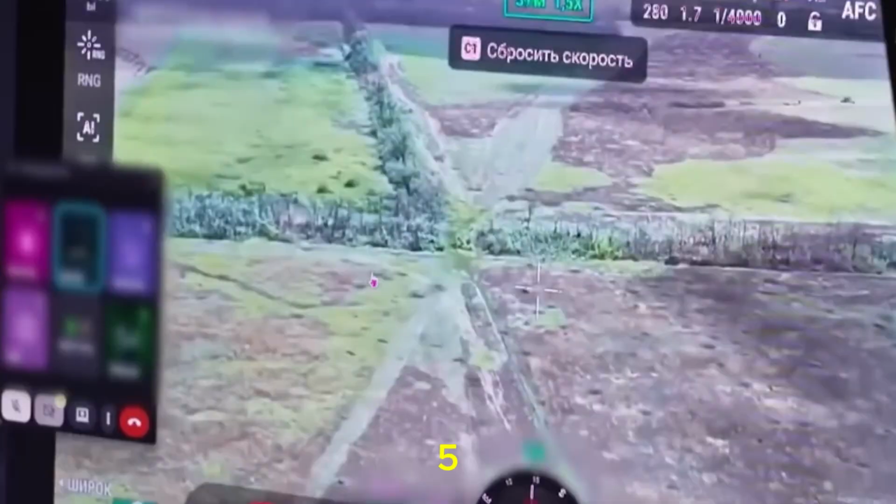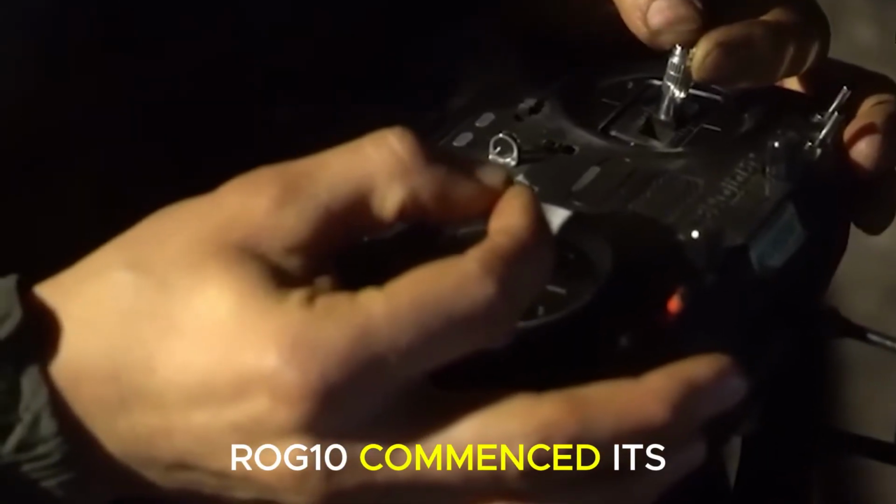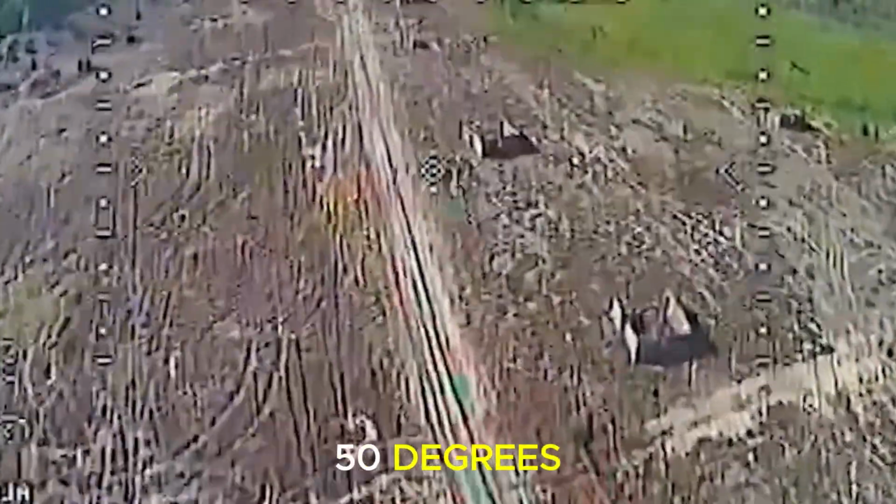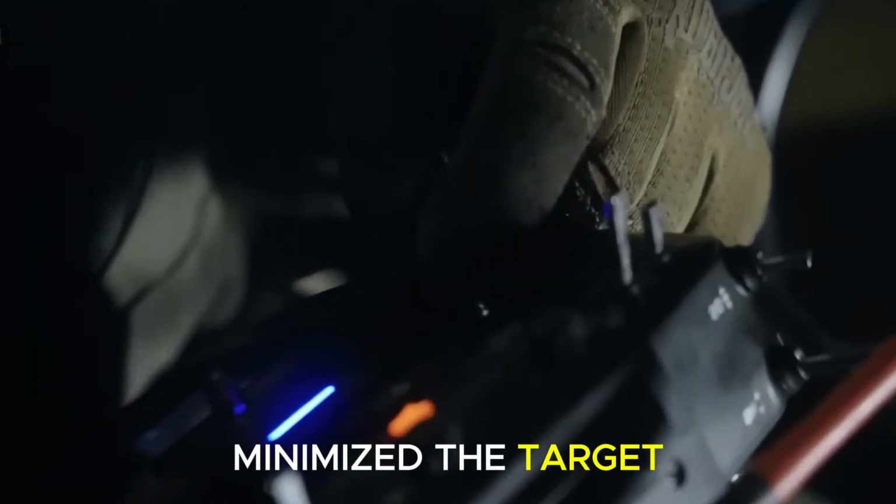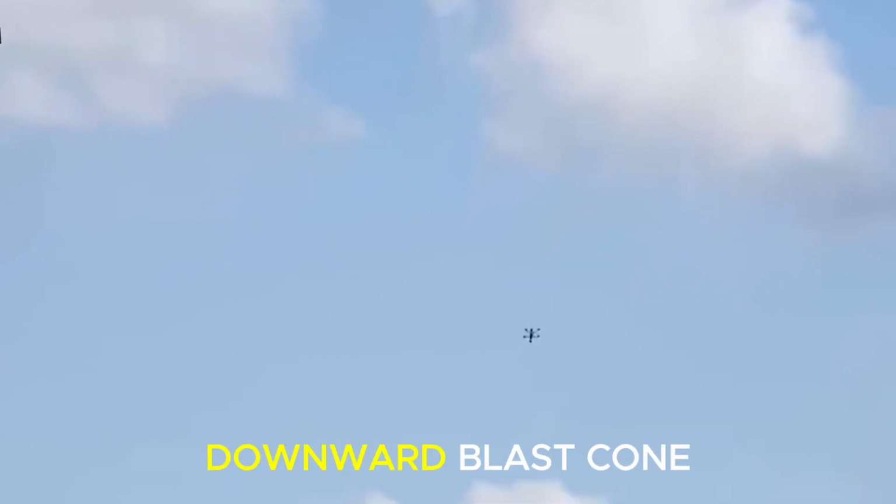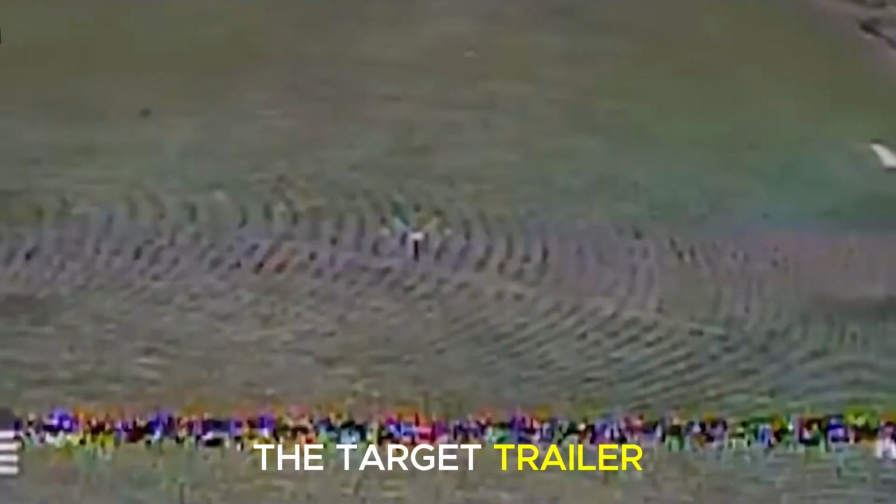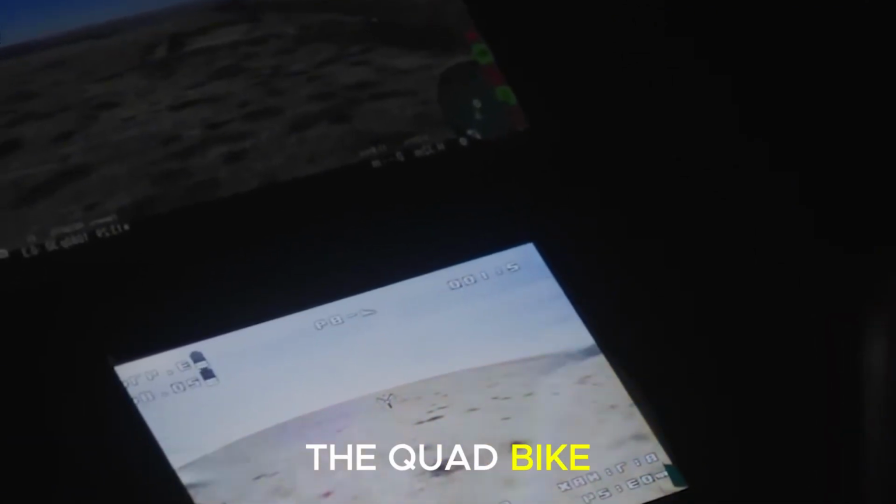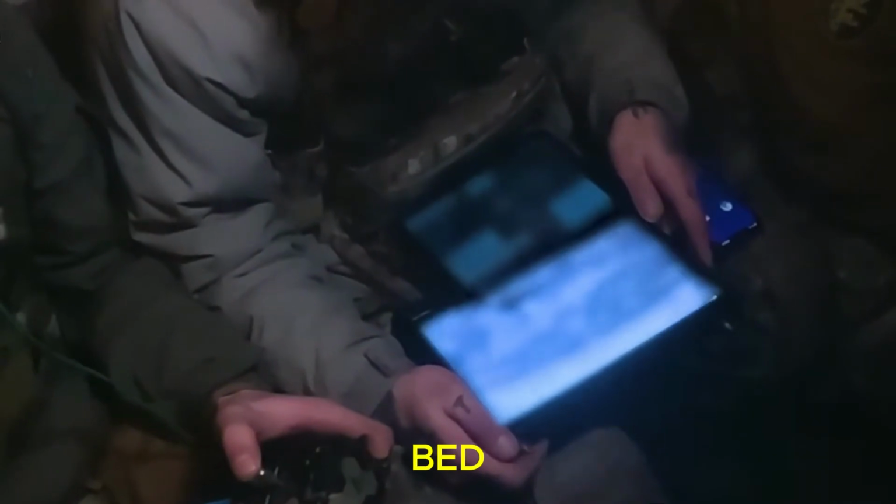Then, at 0555, the Ryrog-10 commenced its dive. The angle was steep. At nearly 50 degrees, this vertical plunge minimized the target footprint while maximizing the downward blast cone. The target trailer filled the feed for under 2 seconds. On its bed, the quad bike stood out. Its handlebars cast a sharp thermal shadow on the bed.